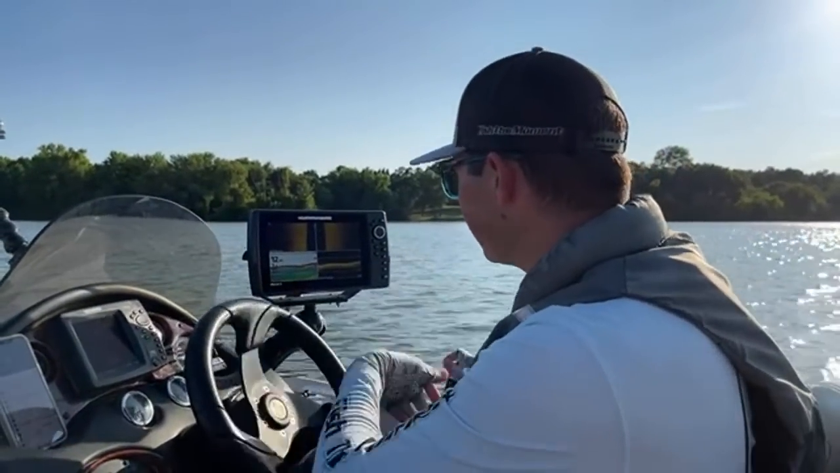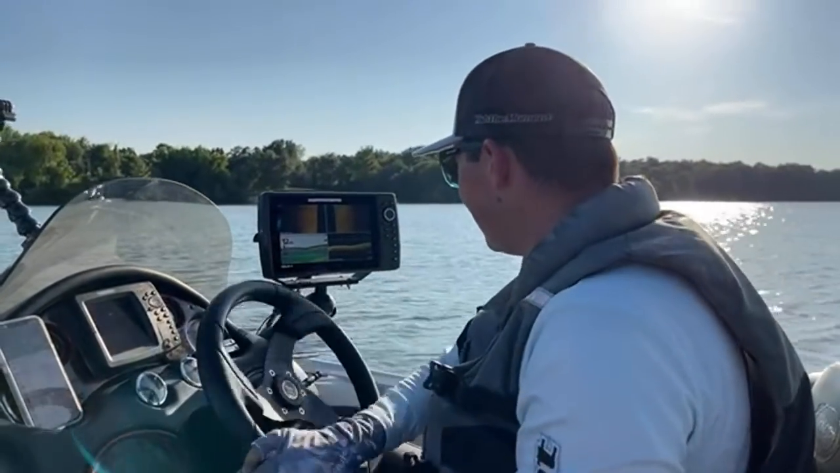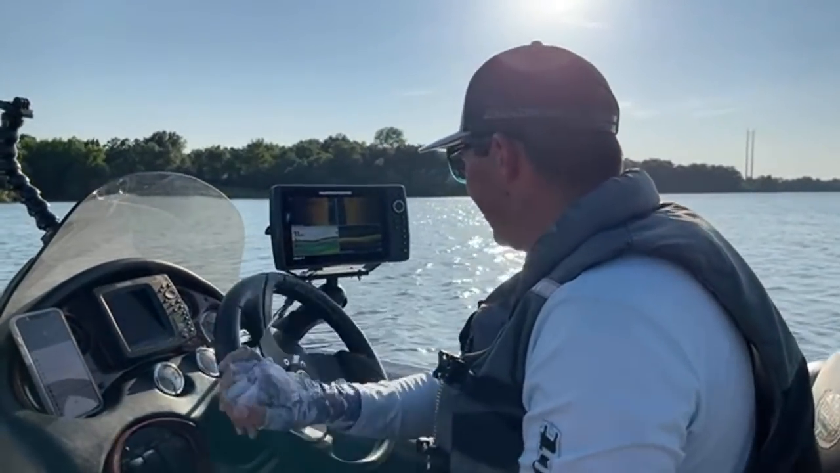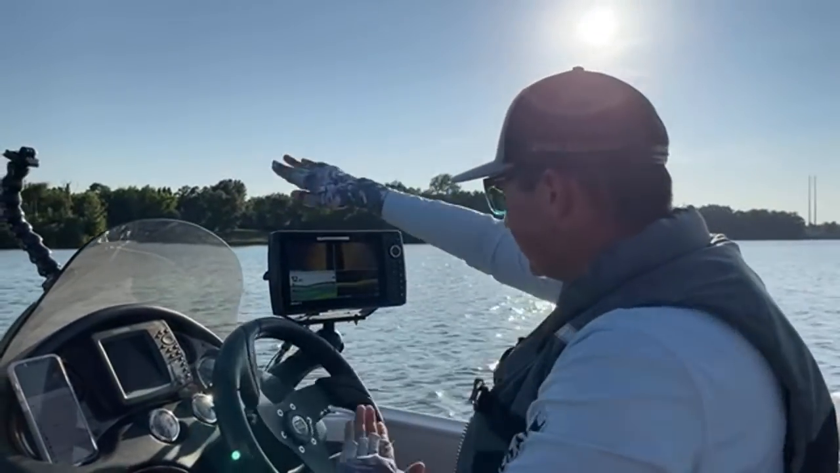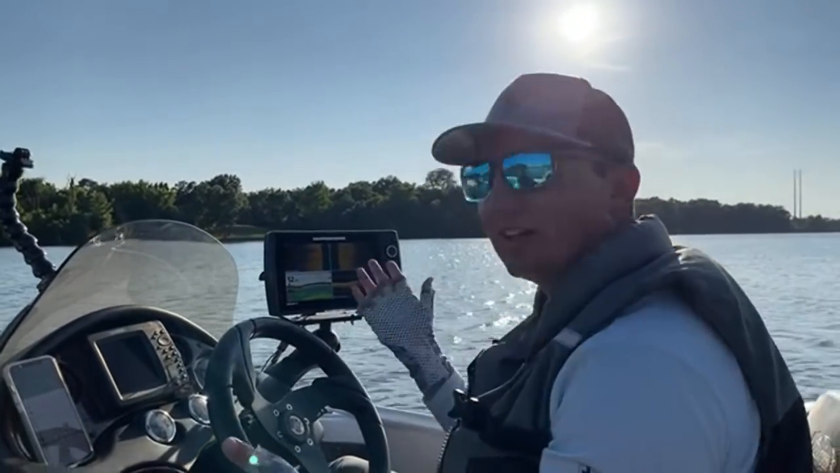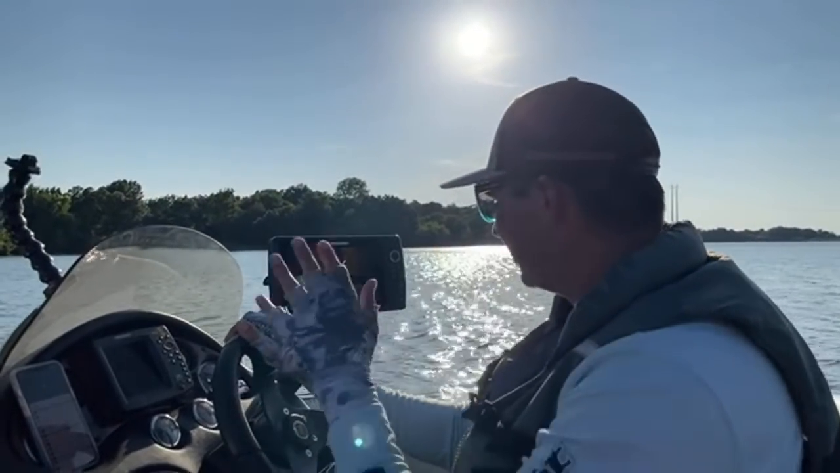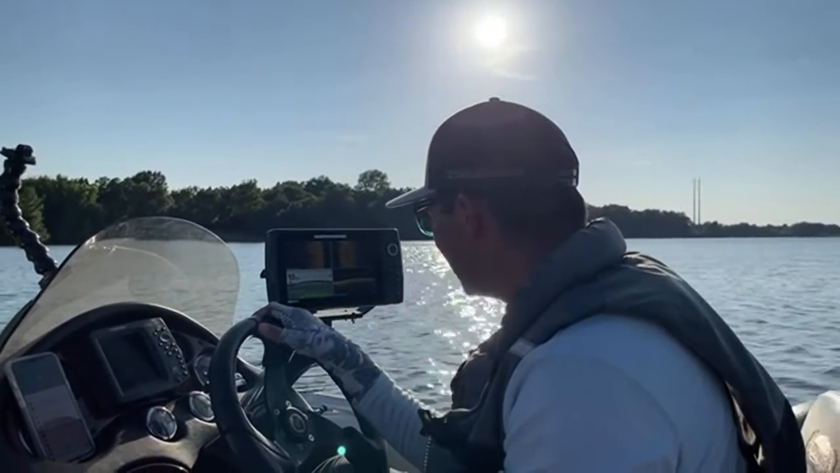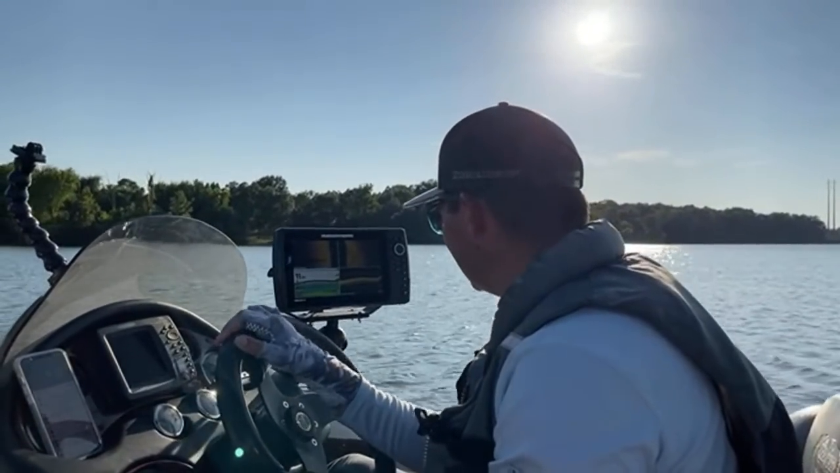So anyways, we are on our way over to a new spot. I remember there being something, like a ditch or a creek channel. There's something going on out here that I think is shallower. Again, there's no contour lines on this lake and I don't have any of my old contour maps I've made for this lake, so I don't really know where stuff is. But we're just gonna kind of wing it and see if we can find something interesting out here.